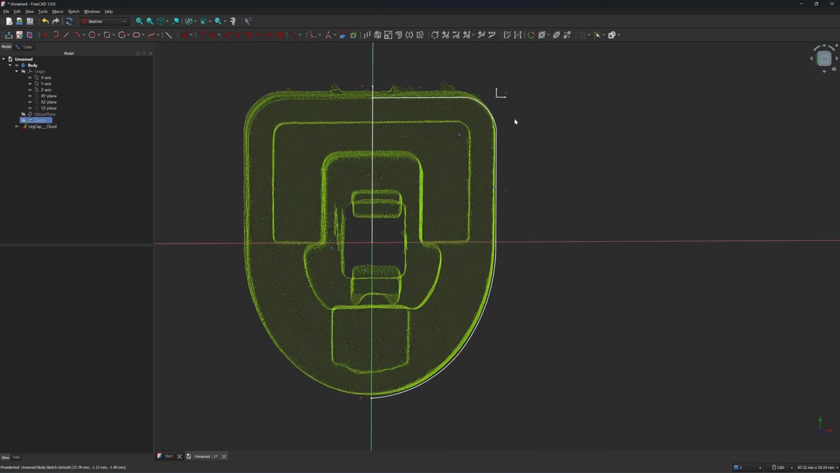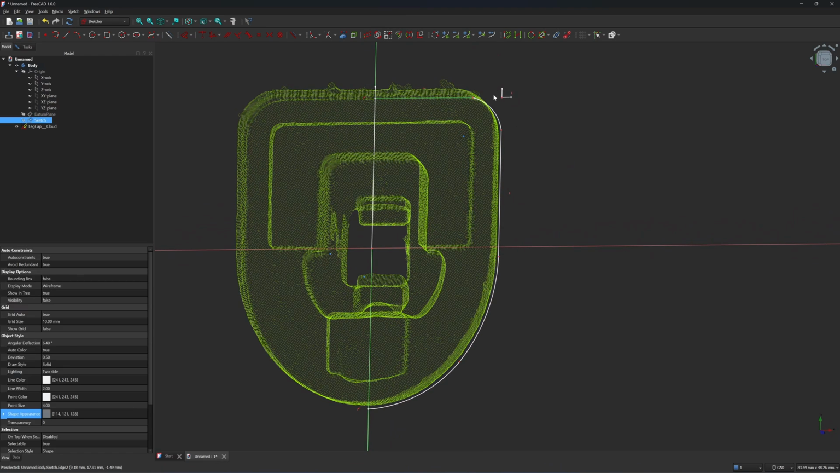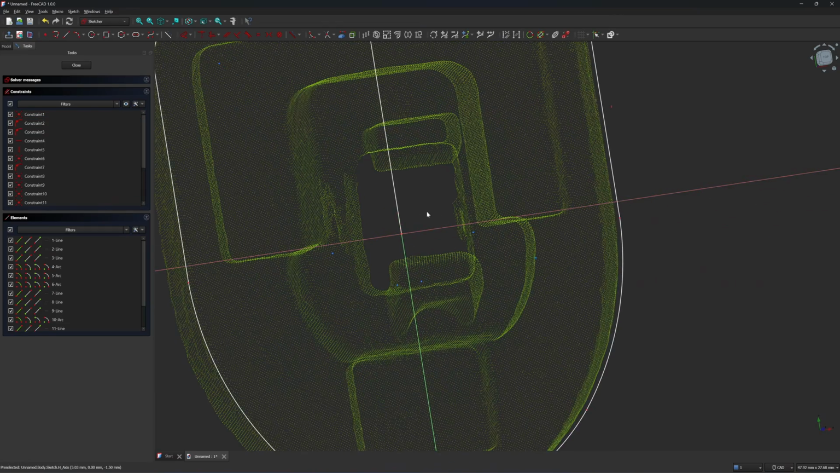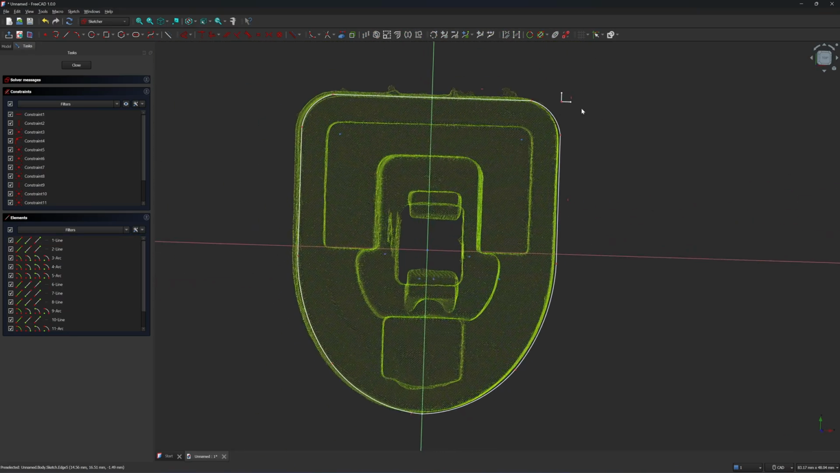Okay, next I'm going to mirror all the lines here. Hold the control key and select all the lines, and then click on the mirror tool here. Click on the axis. Let's go back to the sketch again. Next you are going to delete the mirror line. You can have the mirror line here.